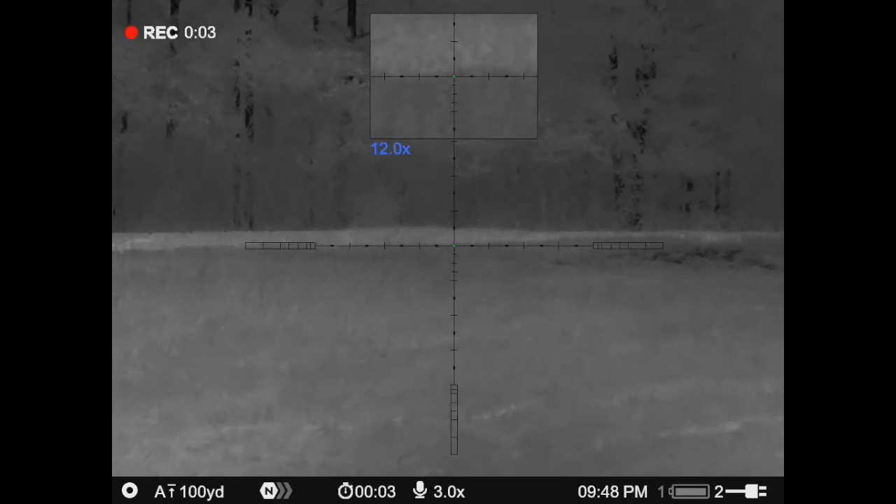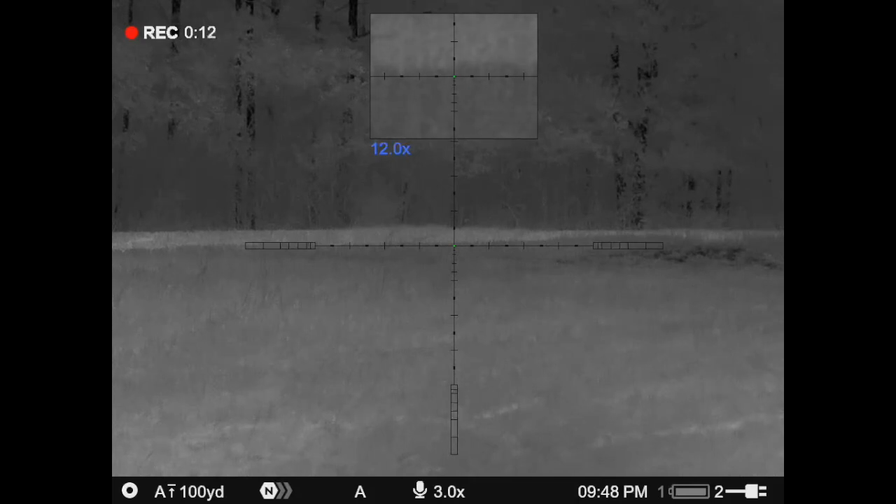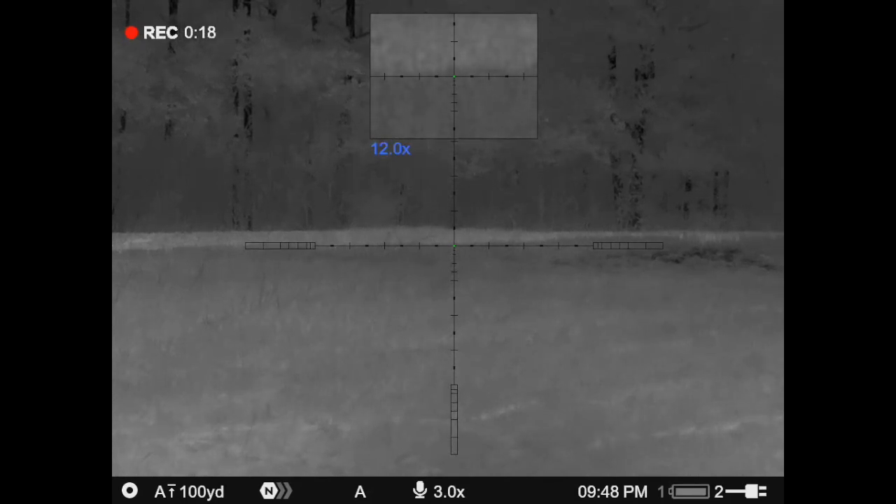Alright guys, we're set up here. One of the last times that we hunted this property, me and my good buddy Trent came over here. We called in 2. I was able to get 1 shot. This is a super tight little field, but it's a very productive field if we can catch them here. So we're going to turn his call on, see if we can get some answers back, give some shots.